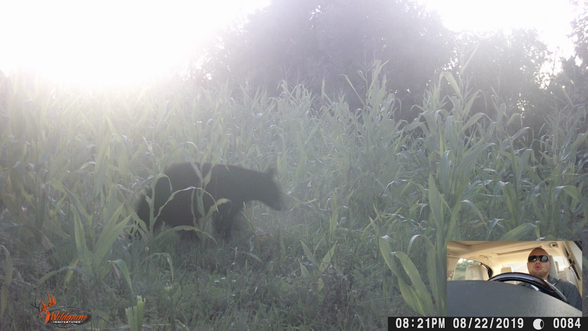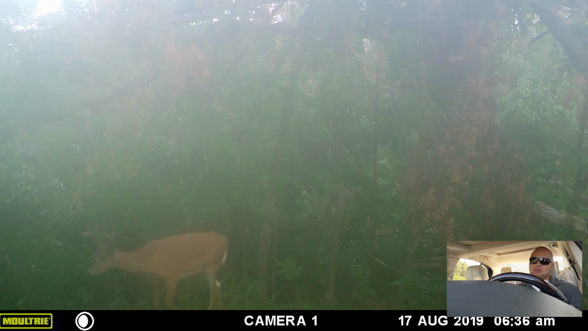And then we'll move just right over the kill plot, the camera I removed. There's only 2 highlights here. One is a foggy photo of a pretty nice buck.